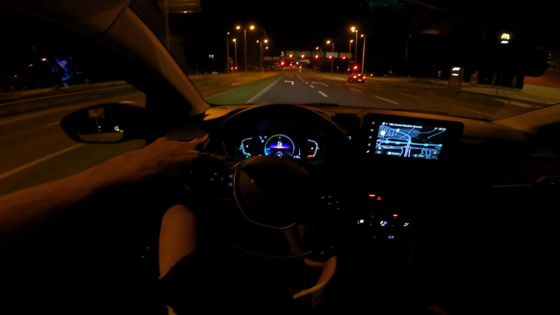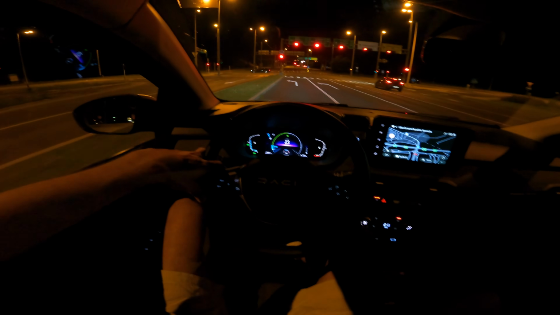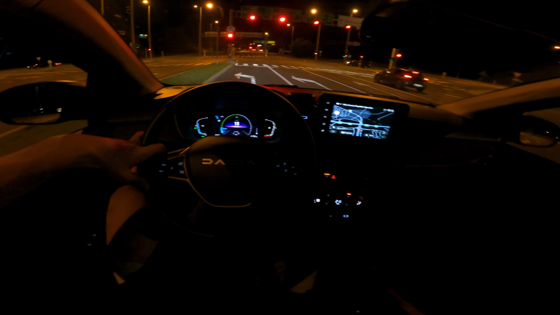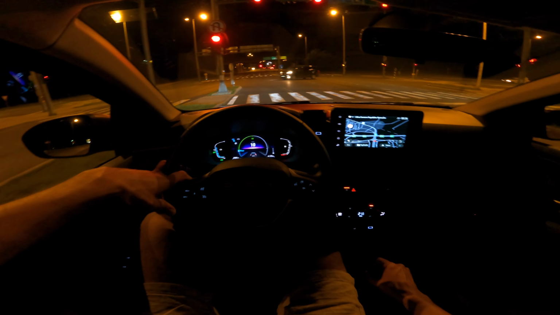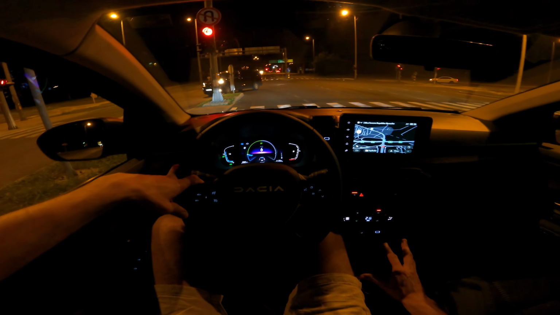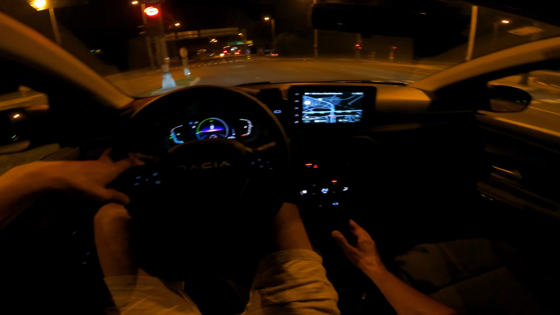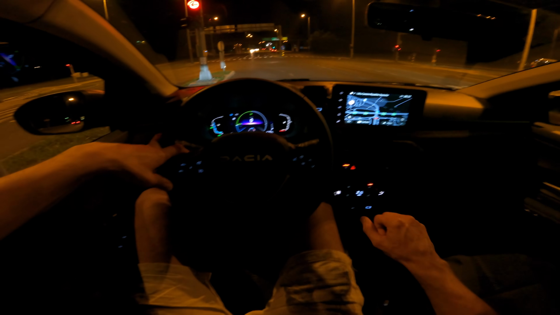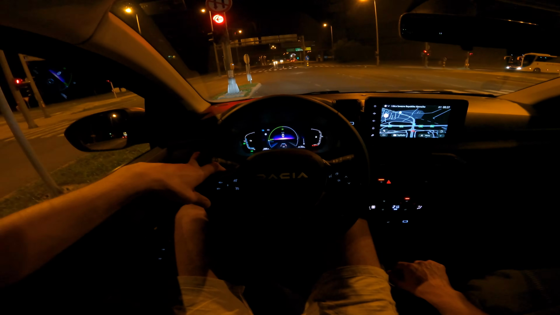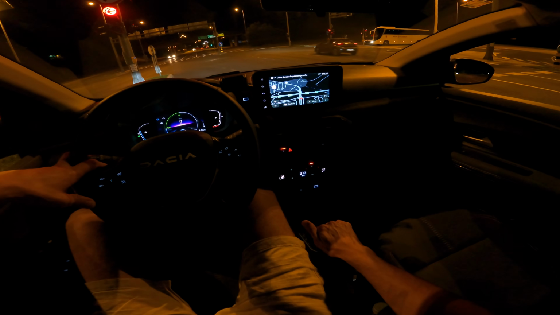Now I've driven this car for 600 kilometers, almost 700 kilometers, and for the most part, the horsepower is good. Acceleration, you know, a bit weird. Automatic.